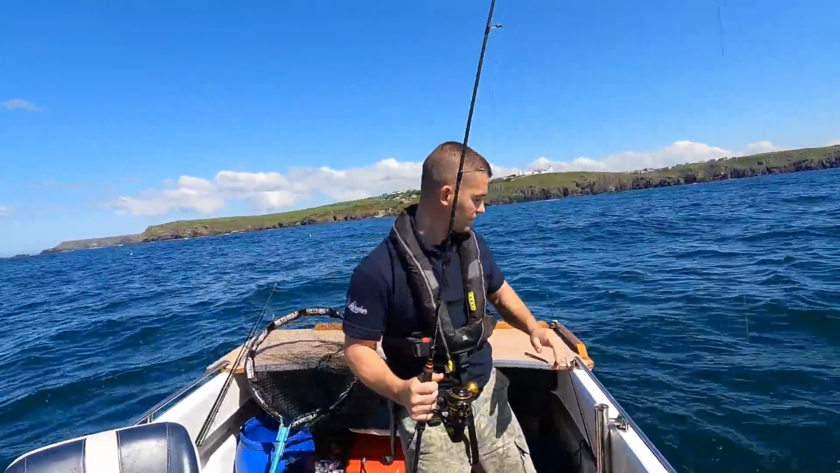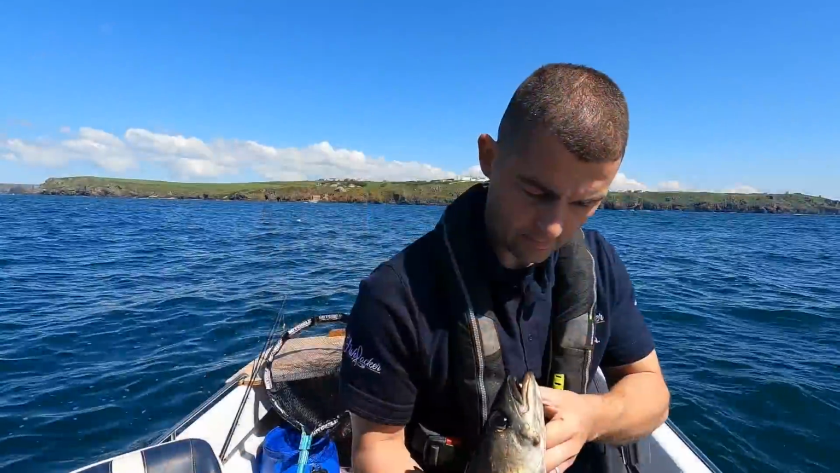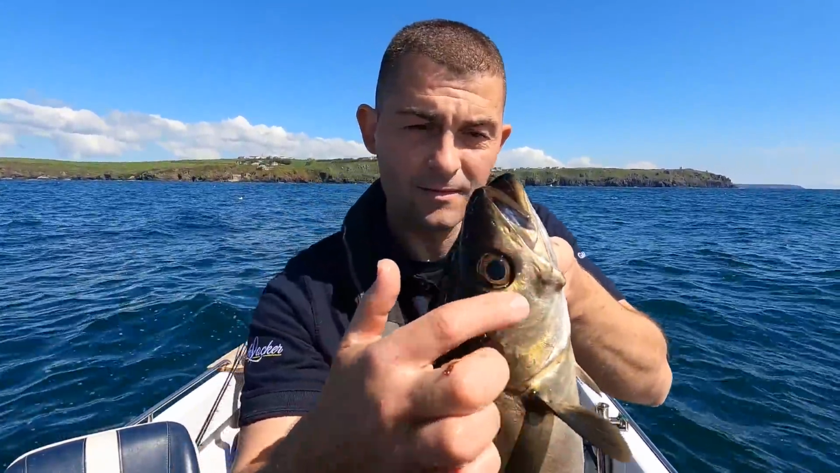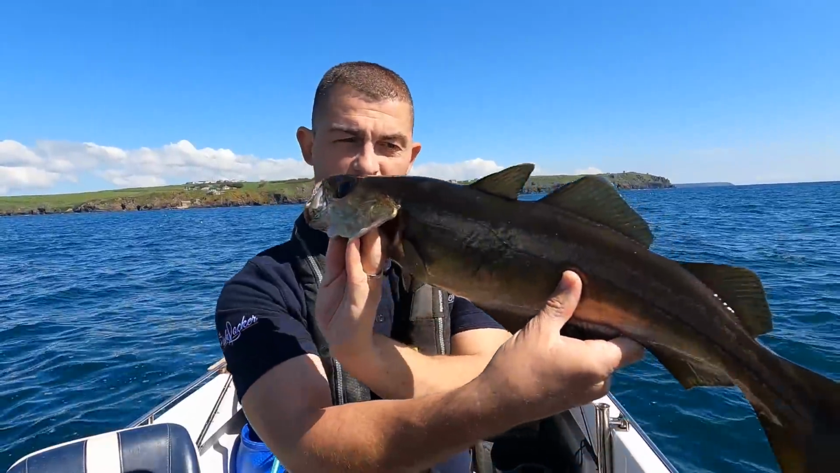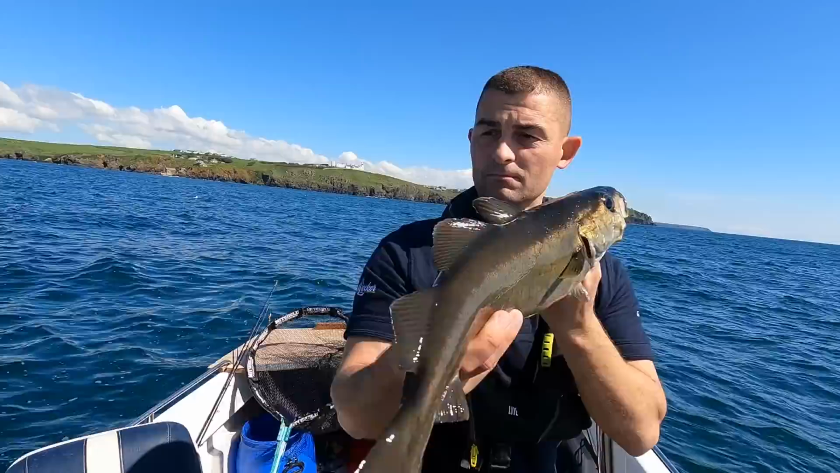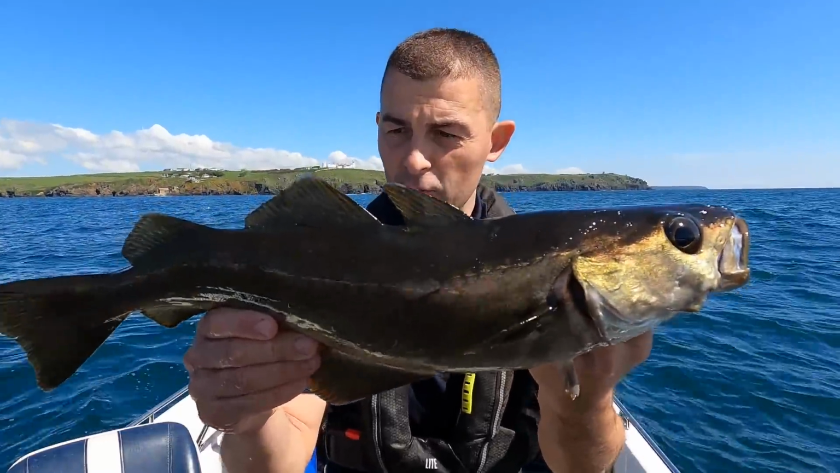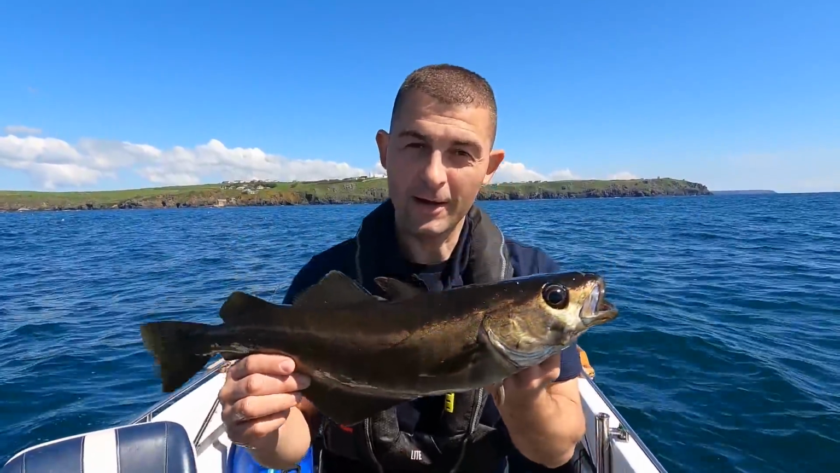Another nice stocky pollock. I don't know if you can see that there on the side of his face. That's like an abnormality. I think something's happened before to this guy, in fact, he's got some scars on his side there. You can see him. This guy's had a wound on this side of his face before. It might even be a hook that's come out and he's healed up. Little war horse, aren't you? Cracking sport on the light gear like that.